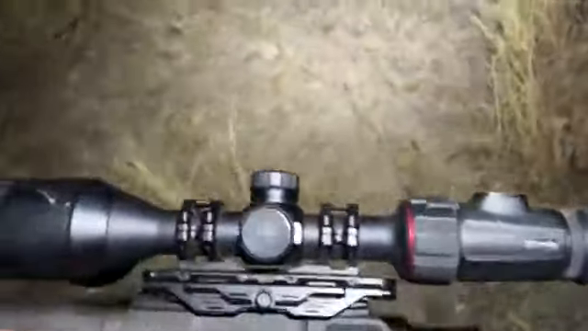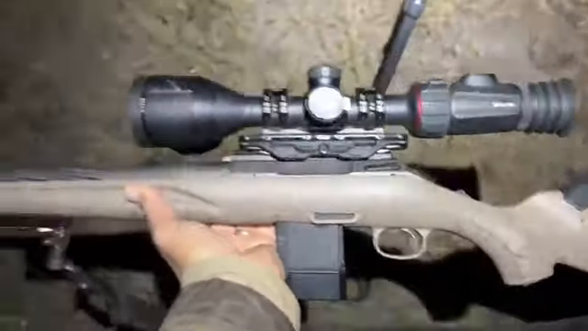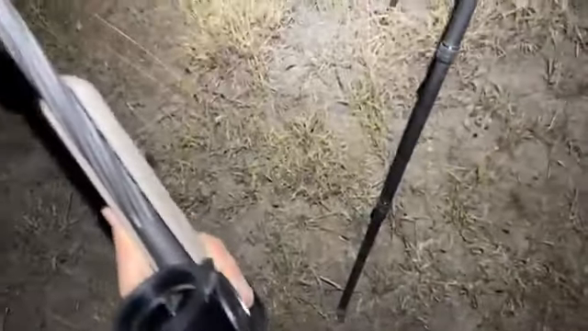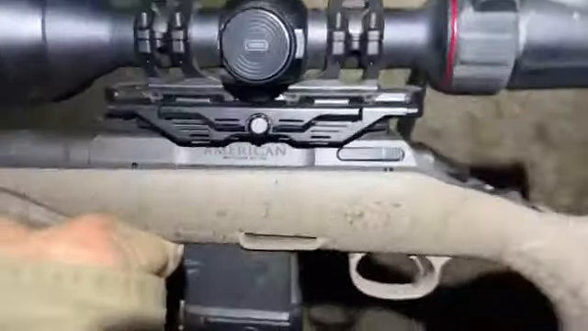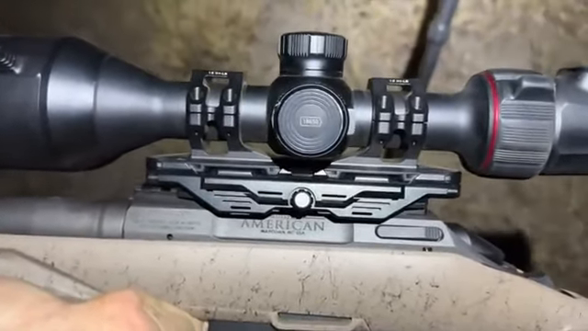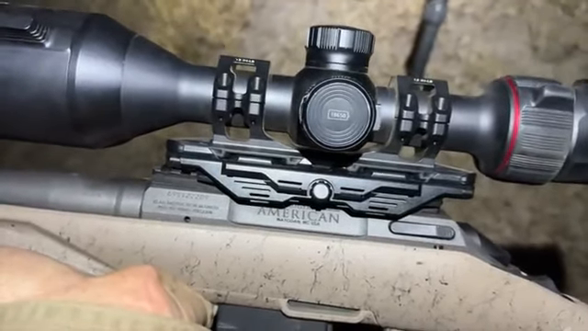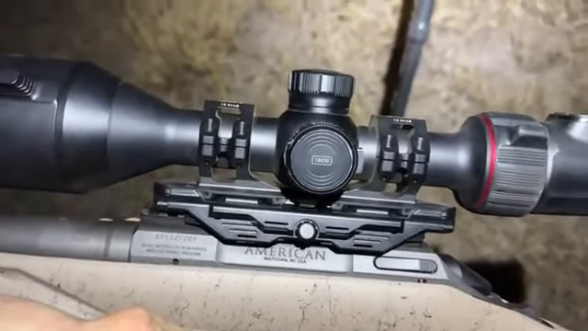That was using the Knockpix Ace H50R on the Rogue American Ranch 223. This is the Gen 2, and using the Magnatech rings. Now, I haven't even sighted this in to get it on target. I've had it on the 308, I've had it on all sorts of things, on and off. Put it on here and come out and shoot.